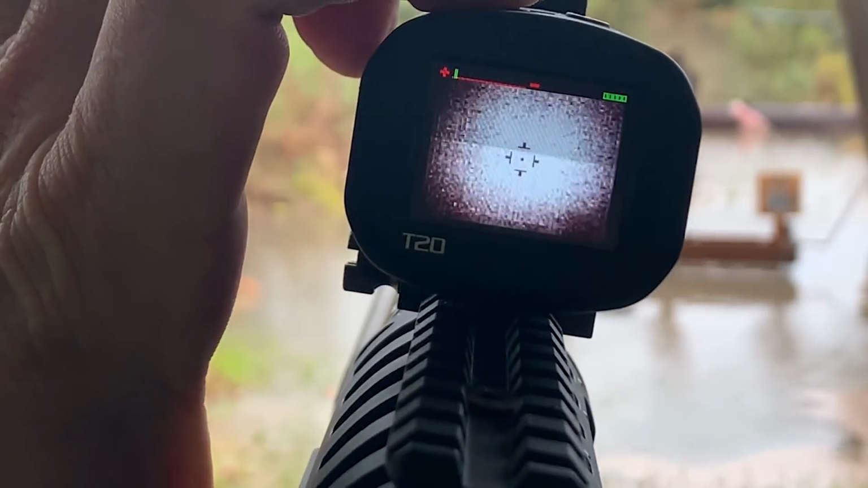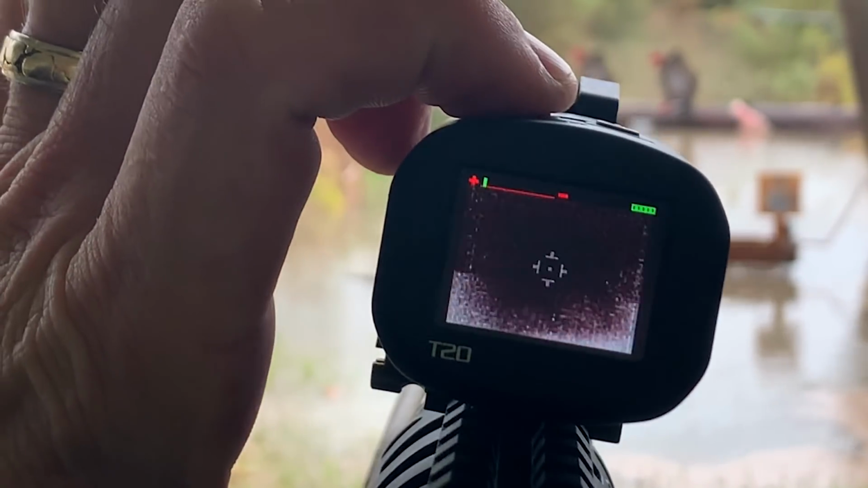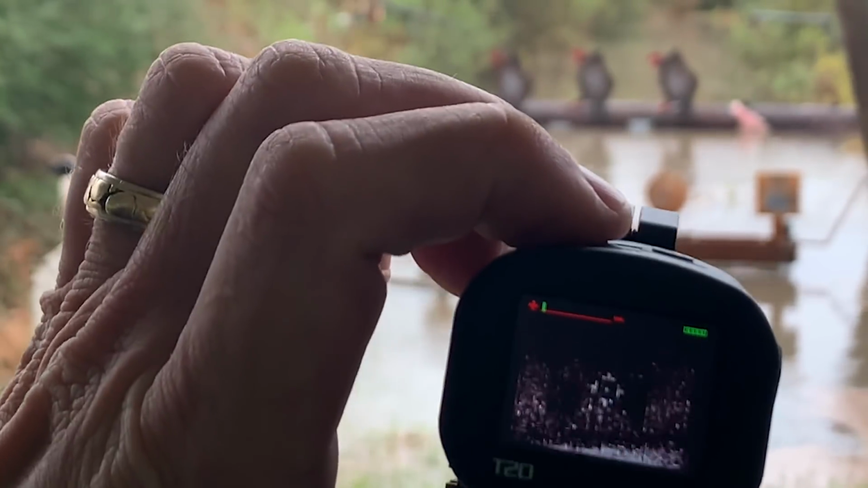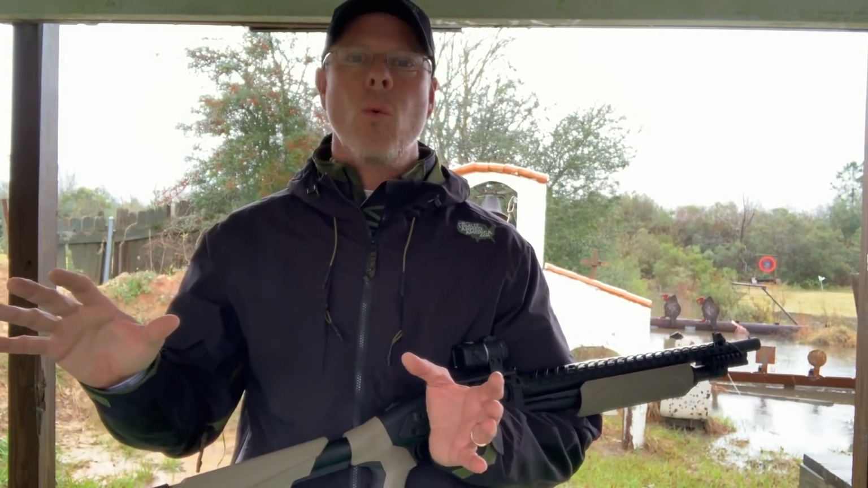The white hot, the grays and blacks that you see in there, man, sometimes that's going to allow you to really see what you need to see because it gets all the other confusion, all the other noise, out of the way.